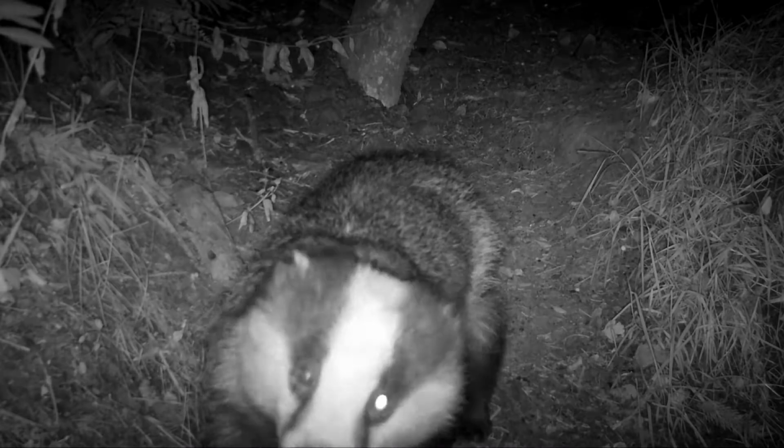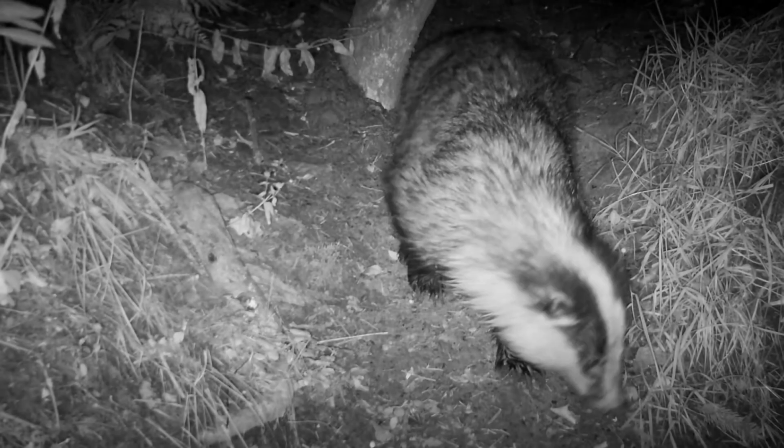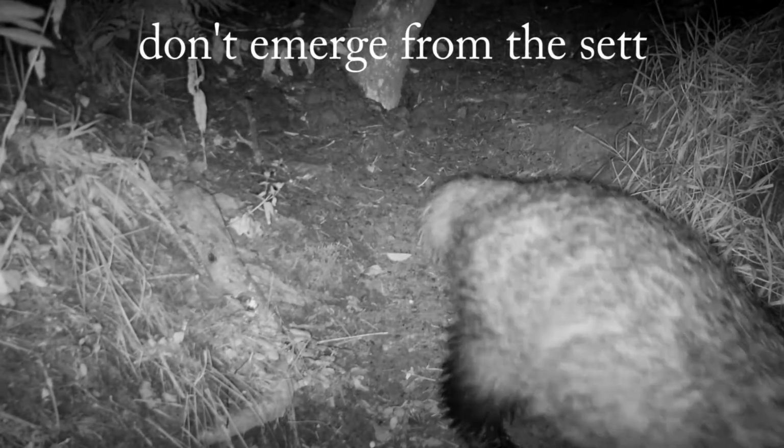These mustelids produce just 1 litter each year. There will usually be 2 or 3 cubs, but there can be up to 5. The cubs are born in chambers within the sett that the females line with bedding materials like grasses to keep them warm. The cubs are born in February, but don't emerge from the sett until mid to late April.